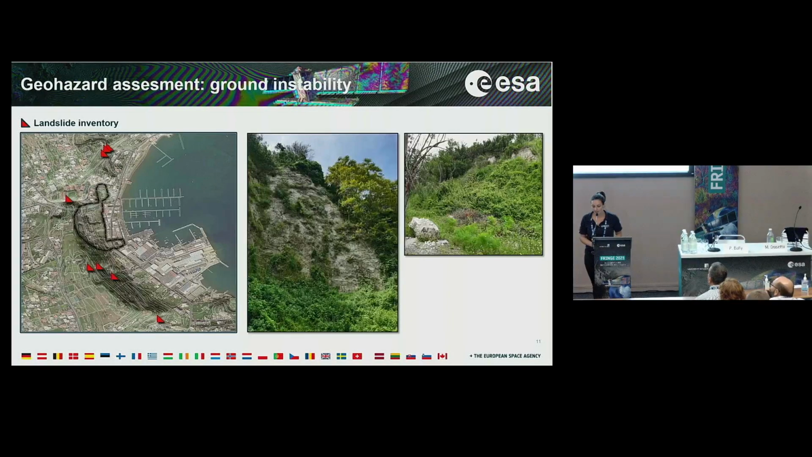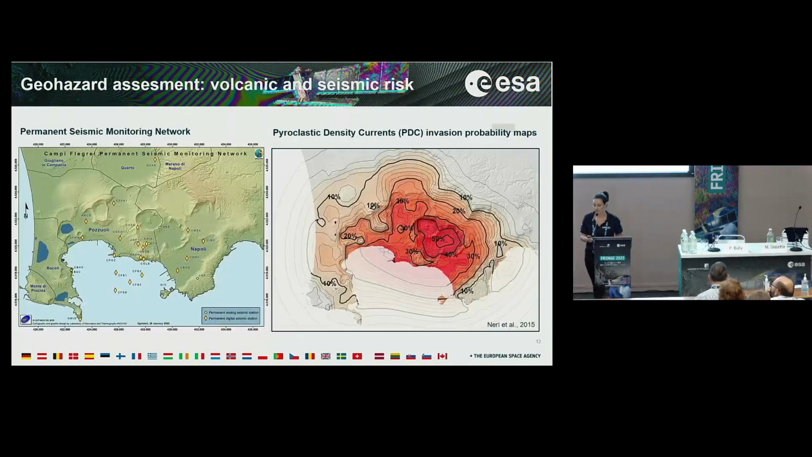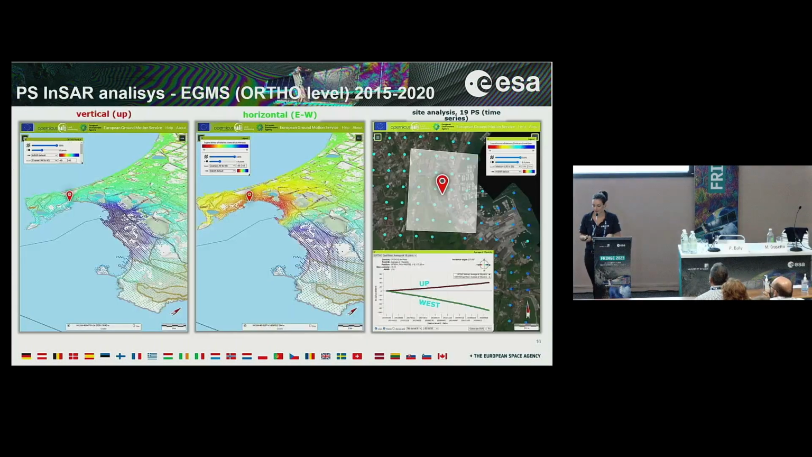Here we can see a map of a landslide inventory and some pictures acquired close to the site, where you can see some rockfalls and soil creeps. As you know, the area is also characterized by several geohazards, such as seismic and volcanic. On the right side, you can see the location of all the seismic monitoring sectors and the pyroclastic density currents invasion probability maps.